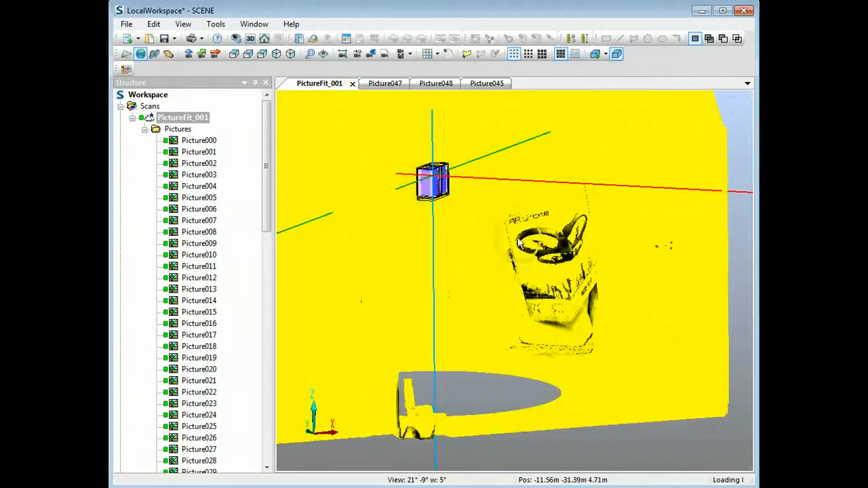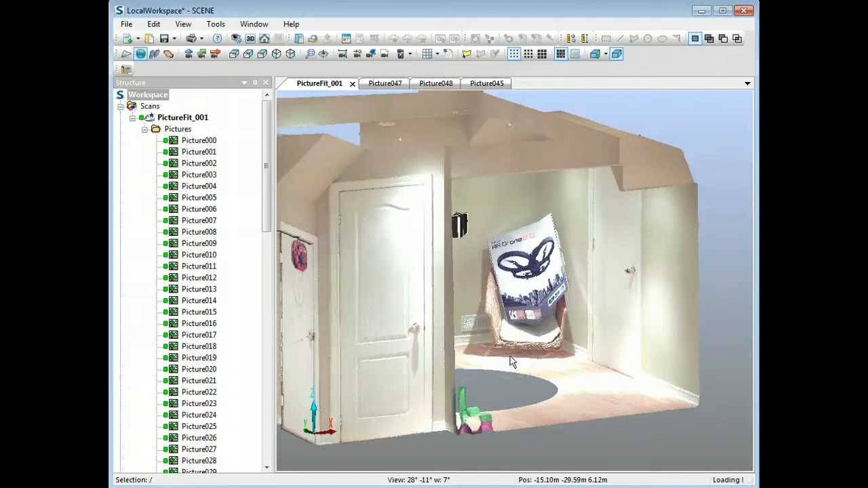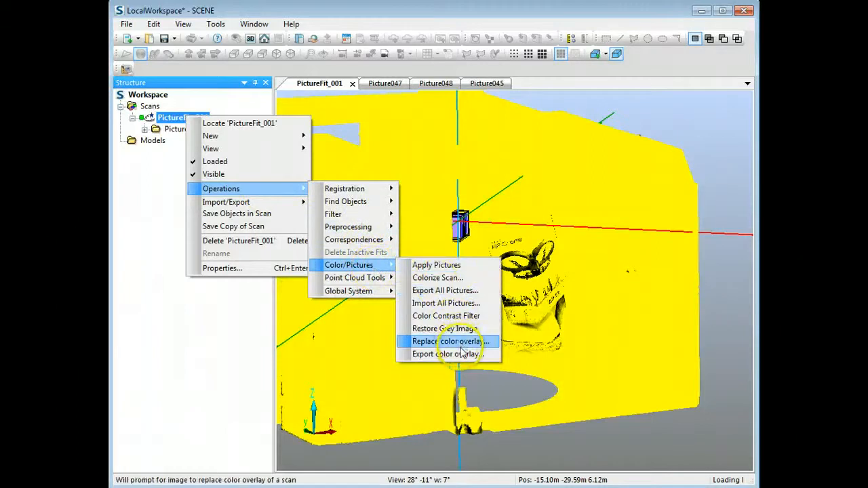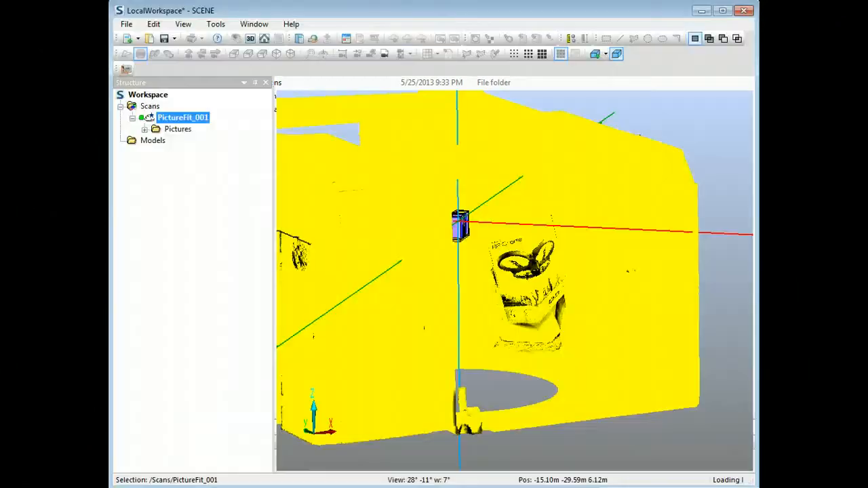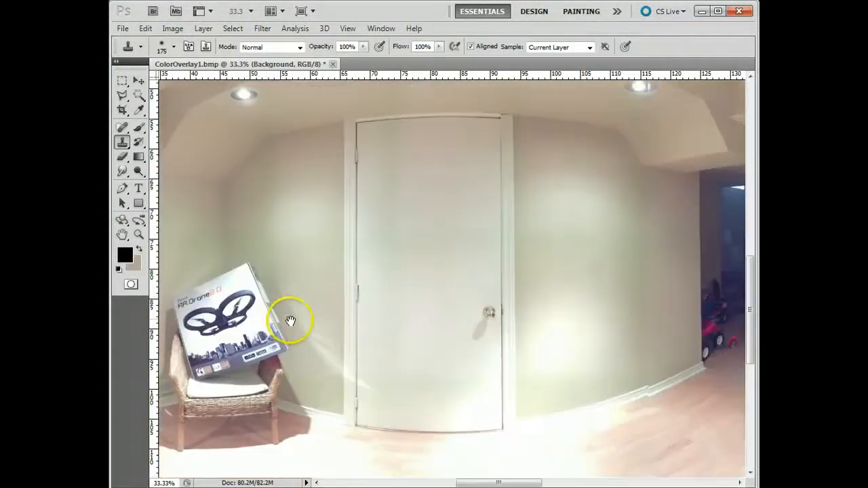The second way, which I think is probably the most useful way, would be to export the color overlay, which is basically the panoramic image. So we'll do that now. I'll show you how you do it. Just right click, go to Operations, Color, and then Export Color Overlay. So once we do that, there's a menu that comes up, and you save it as a bitmap image into a folder. Now I've already done that, so what I'm going to do is switch to Photoshop, and I've got the image here. It's about 82 megabytes on this particular image.